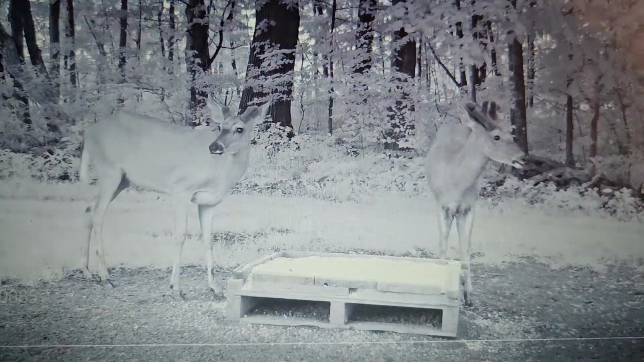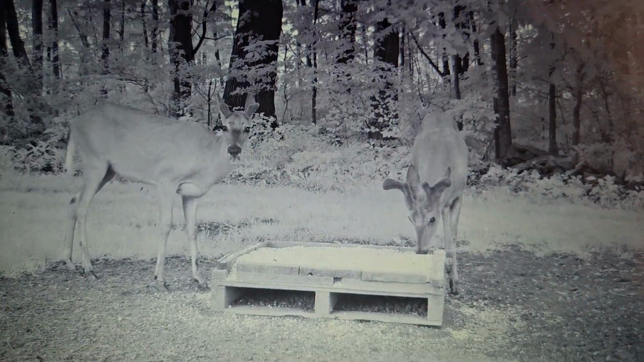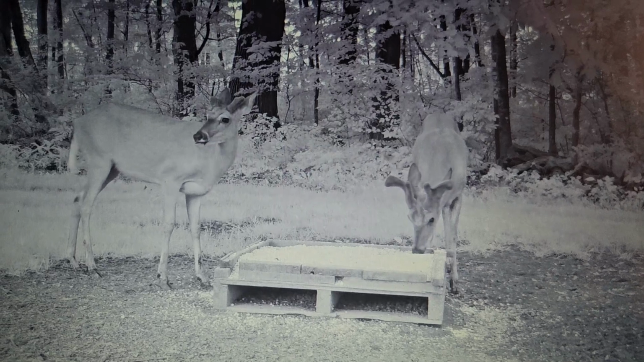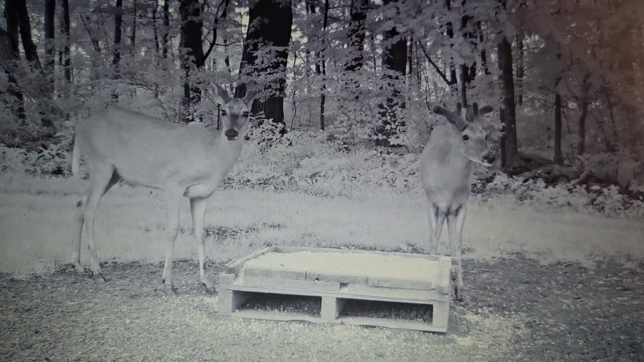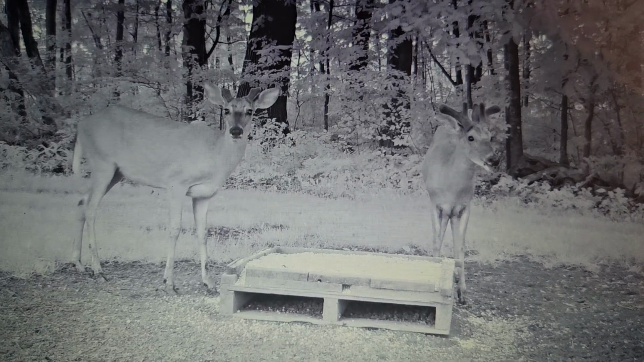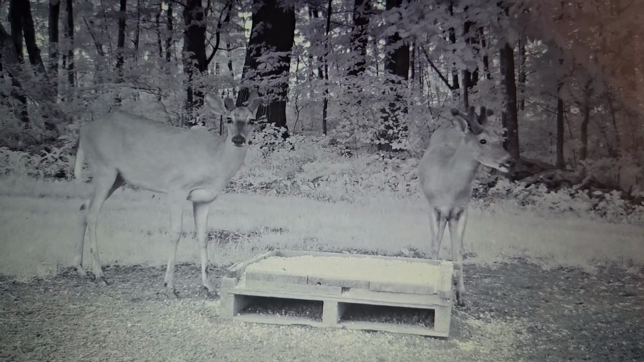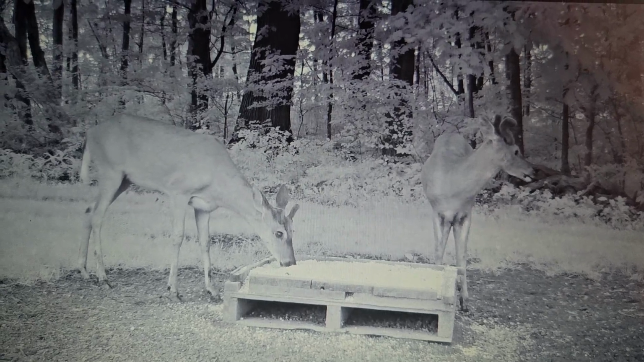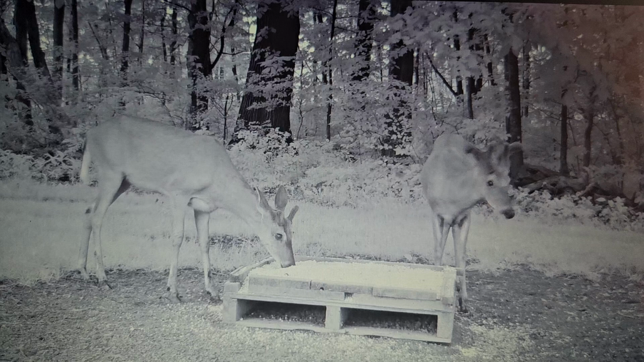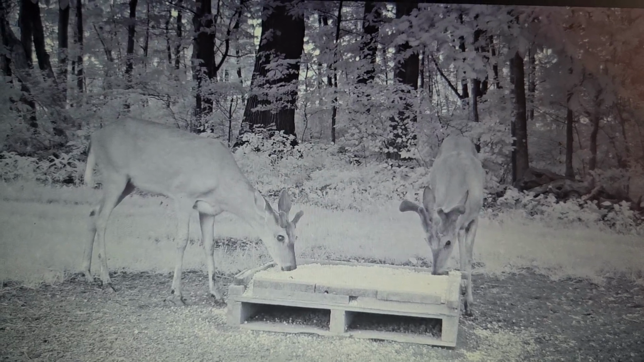Let's fast forward a little bit. He's eating the Black Magic. I have it in the right corner of the feeder. I'm anxious to see how that buck's going to turn out too on the left. He's got a decent sized body.